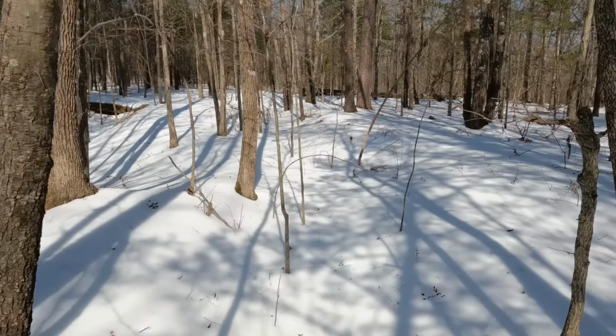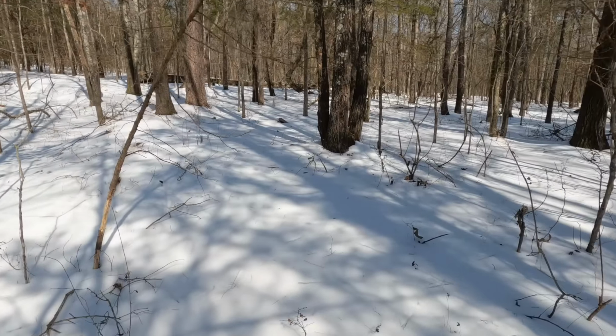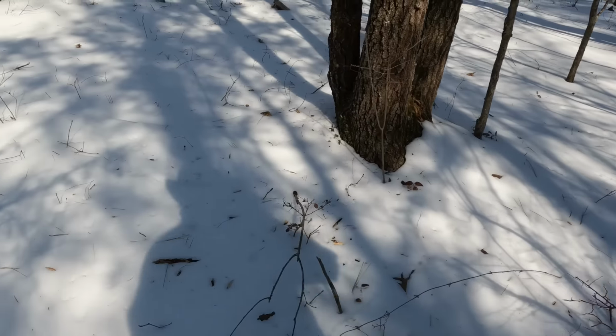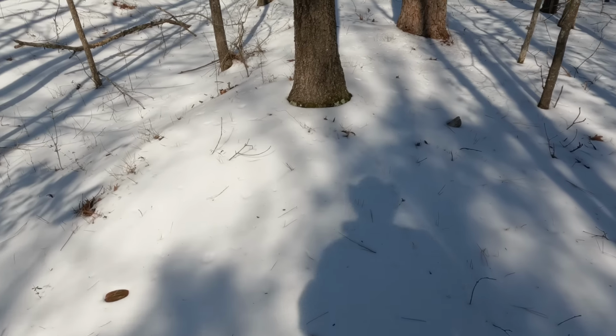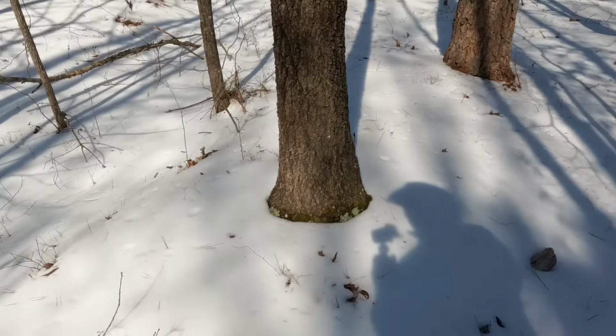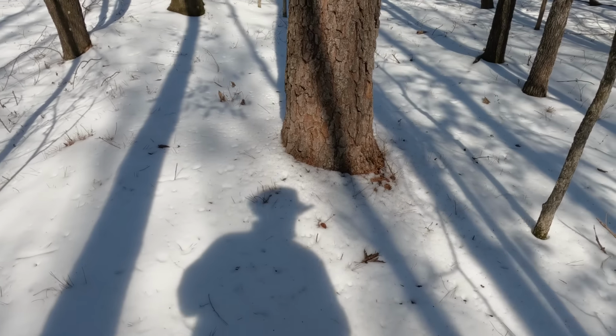Oh, don't fall. Keep looking for tracks. Fresh tracks. I want to see. There's some deer tracks right here. Lots of deer tracks. Oh yeah, look at all these deer tracks. They are everywhere right here. I'm talking everywhere. This is a heavily used trail.